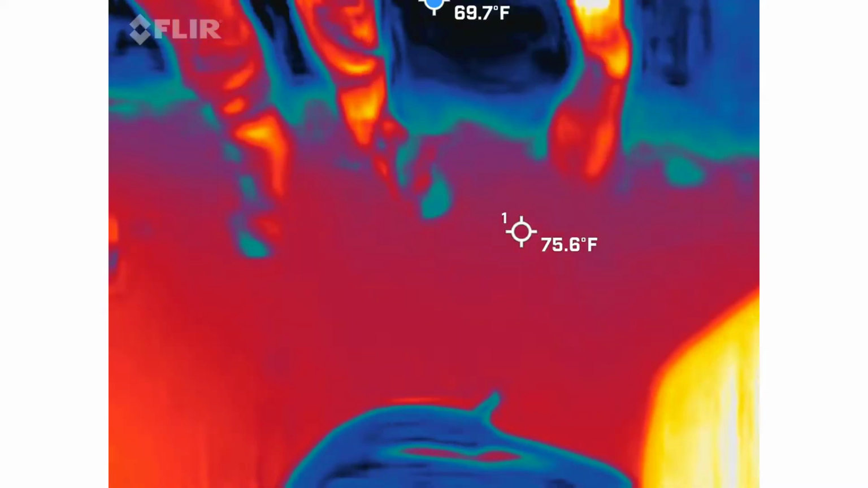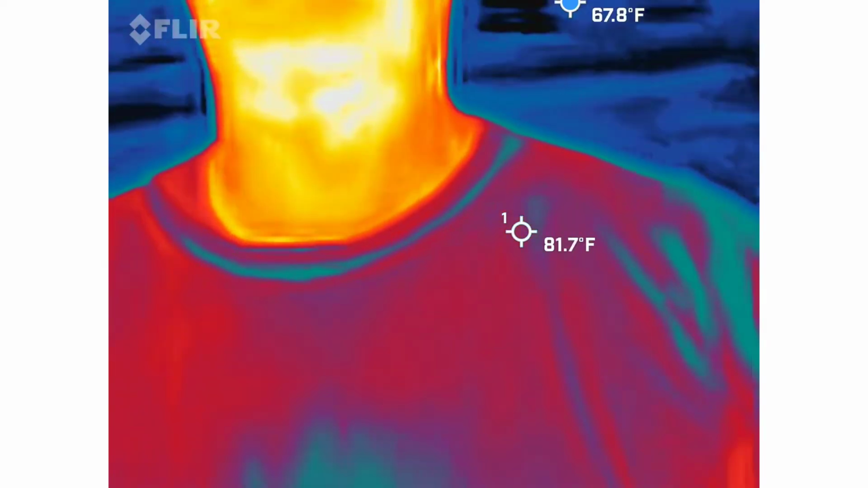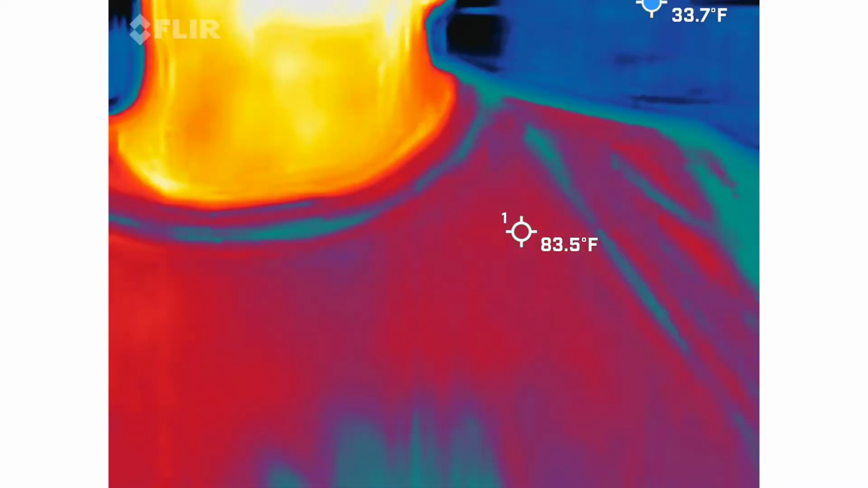So first thing you're going to be using is thermal imaging. Why would we want thermal imaging inside of a ghost hunt? Heat. Not heat. Cool. Cold, right. So we're looking for cold spots. So it's that old adage, and yes, it is true.